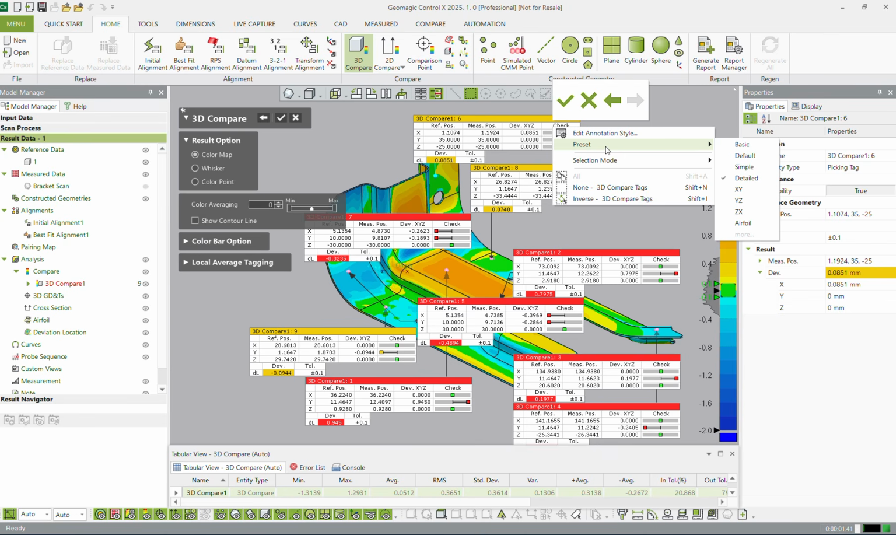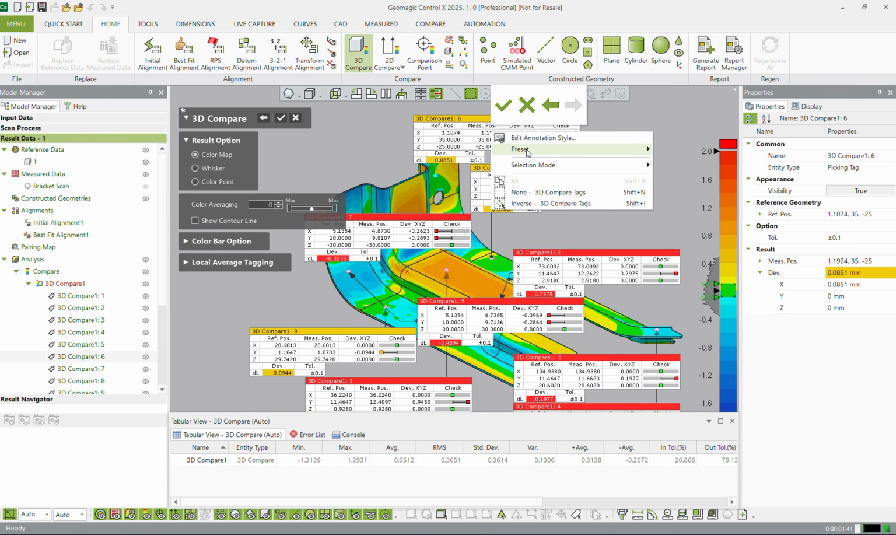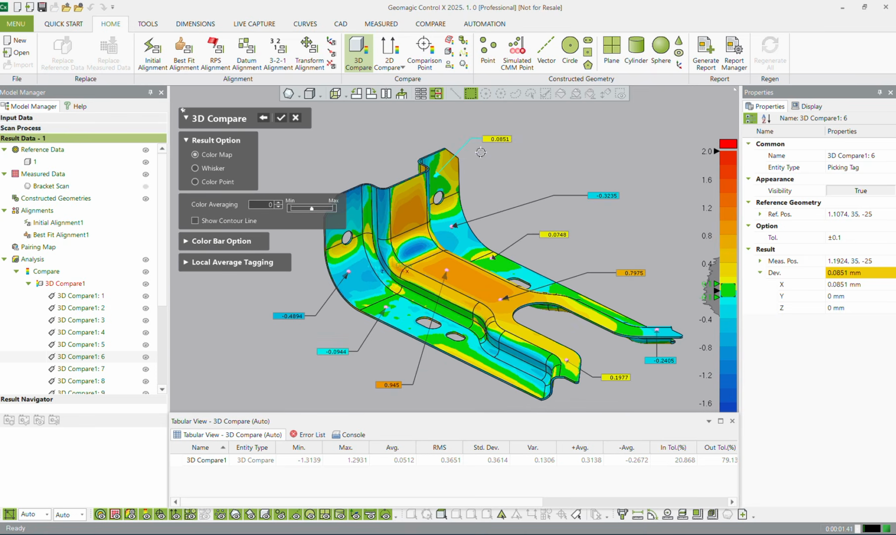Now this is useful if you are a very visual person who wants to look at pictures and also read those annotations. I know that anywhere that I click, it's going to give me these 3D comparison points in a list, and it's going to display it in my report in a table later. So I like to keep most of my presets set to basic, or even just simple if you just want a number. That can be quite pleasing on the eye as well.